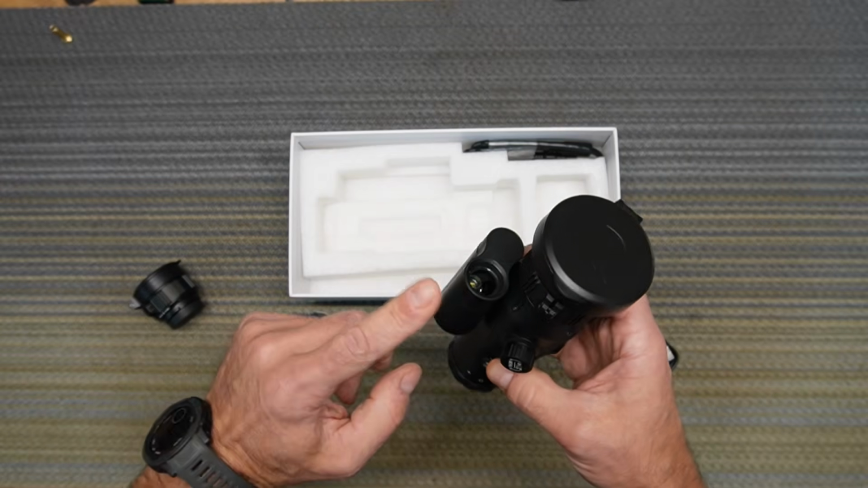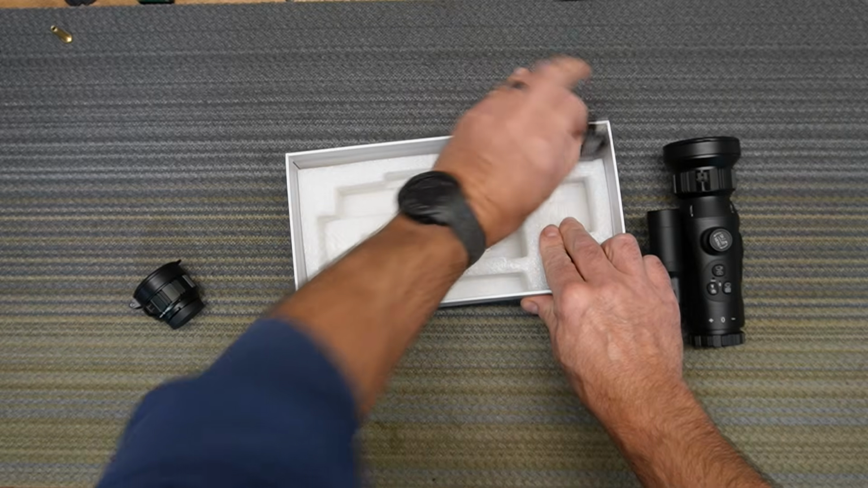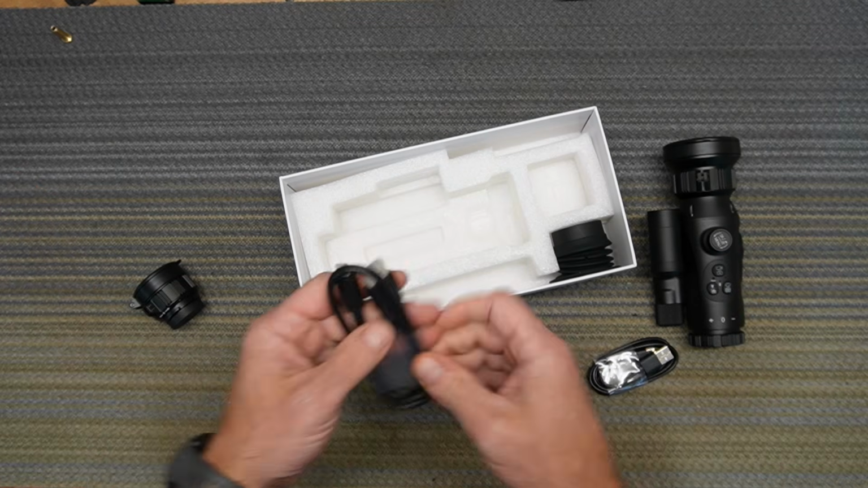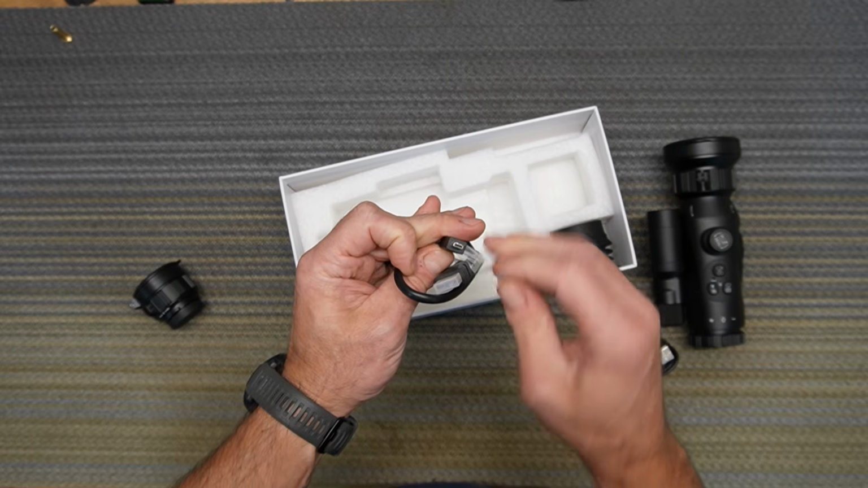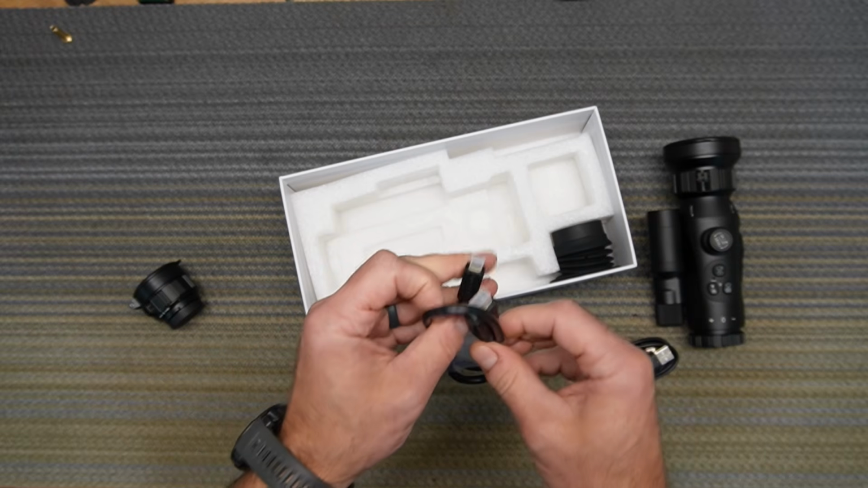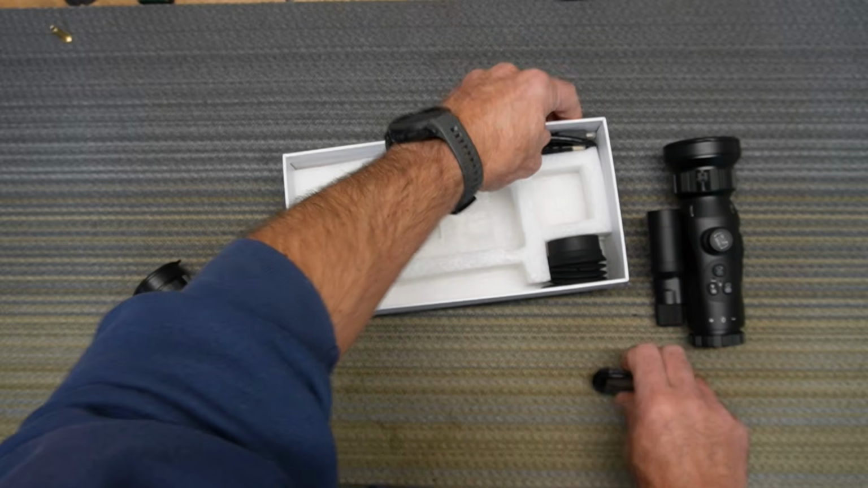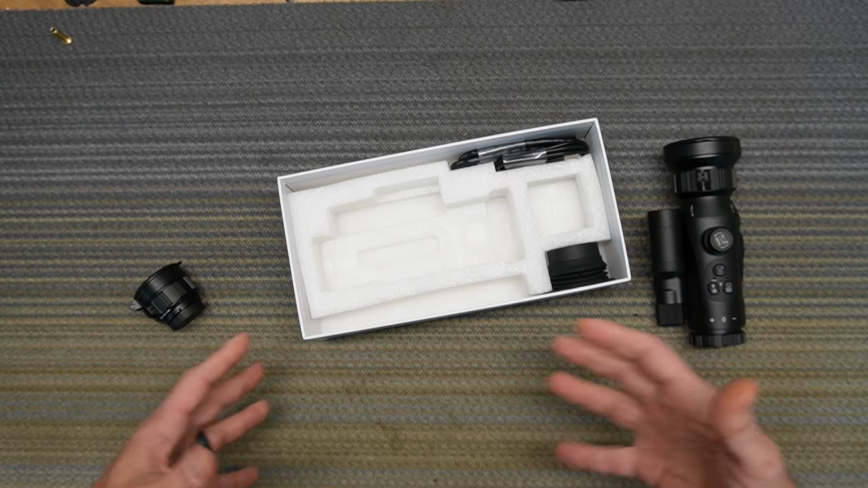We'll go through the laser rangefinder and all of the settings. Also, the HDMI cord. This is kind of a short one, about a foot or so, but you can always get an extension. It's a standard HDMI micro into the standard. You can go to Amazon and purchase as long an HDMI cord as you wish. Plug it into a TV, and whatever you're viewing, people can also see what you see.